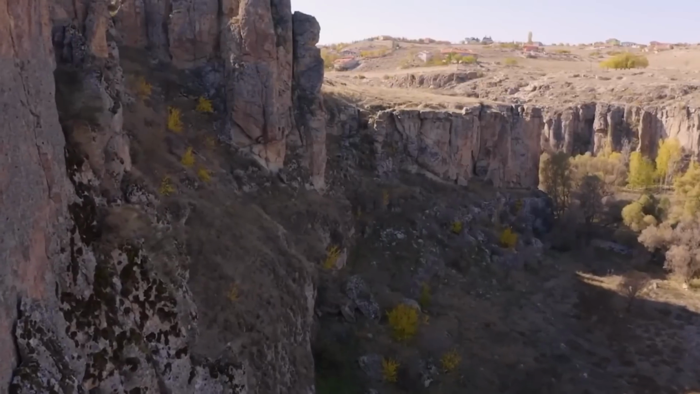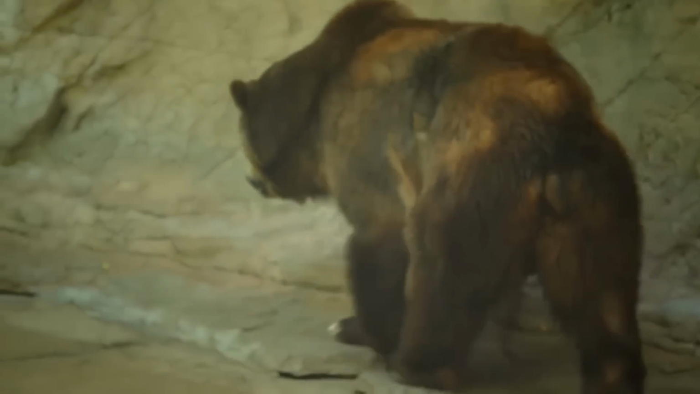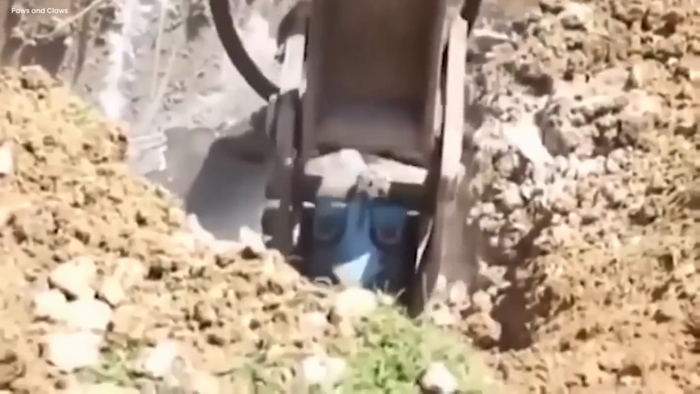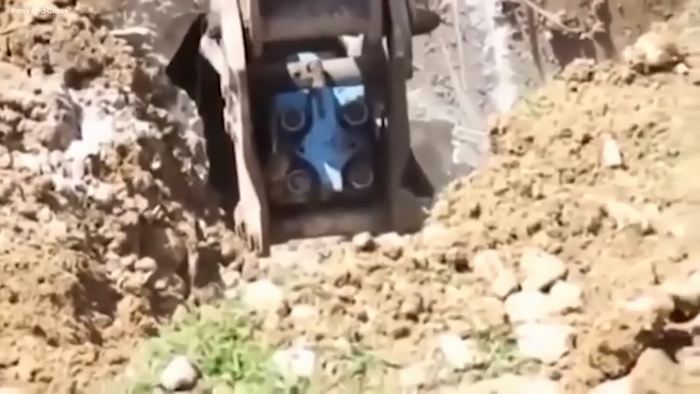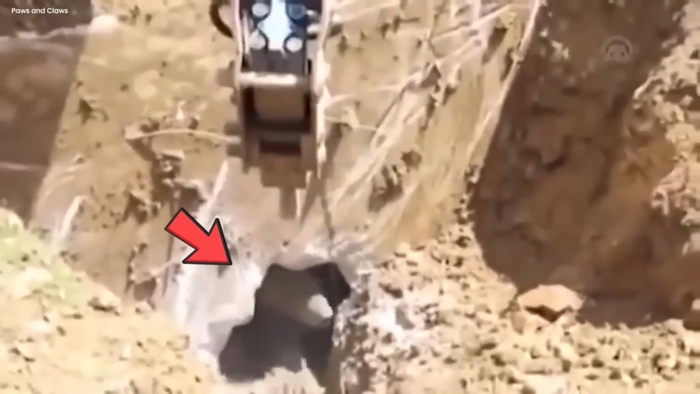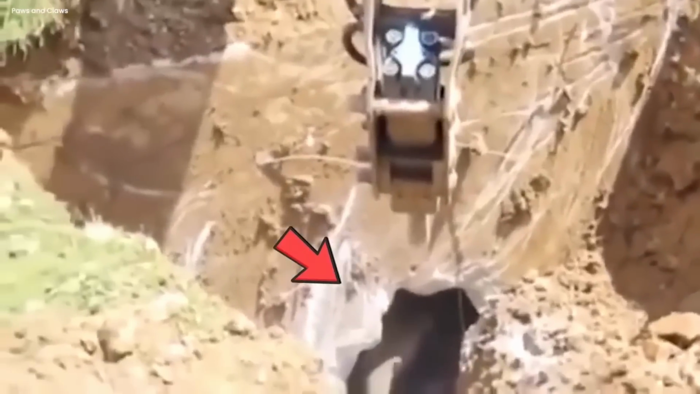They are unaware of the presence of the bear inside the cave, who has been sleeping for months. The noise of the machine is loud and constant, and it disturbs the bear's peaceful slumber. The bear wakes up from hibernation, feeling confused and irritated by the intrusion. He slowly moves towards the entrance of the cave, curious about what is happening outside.